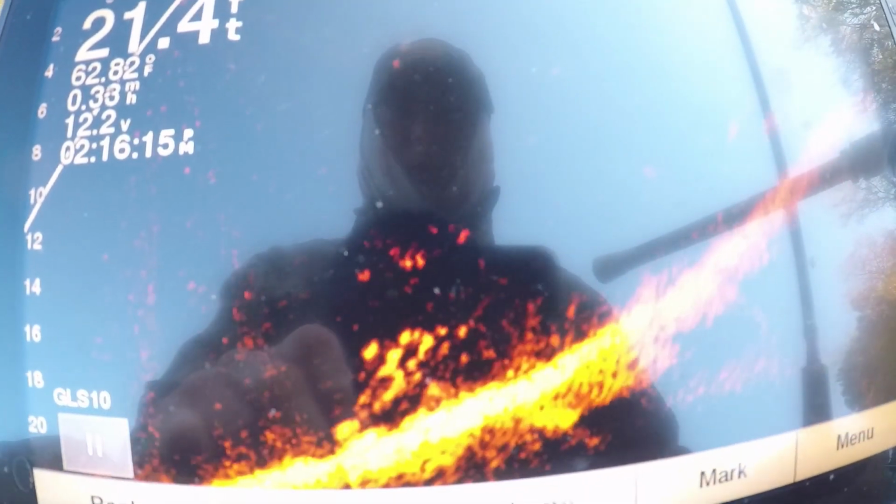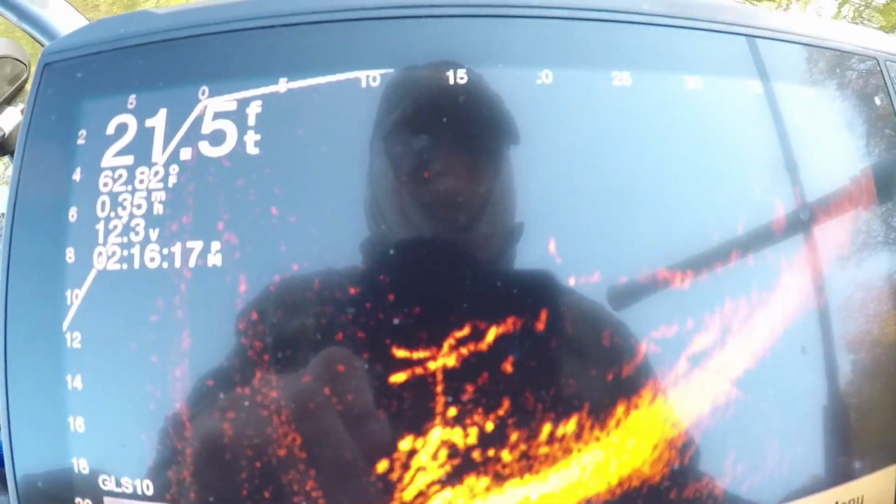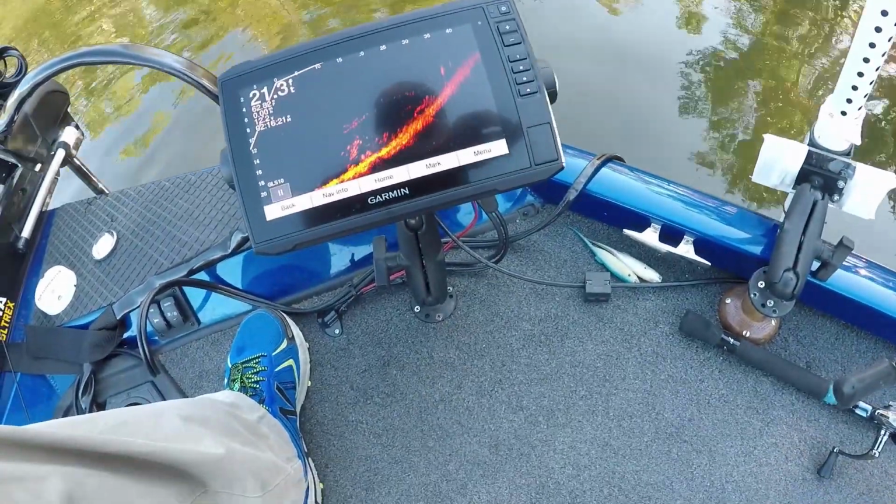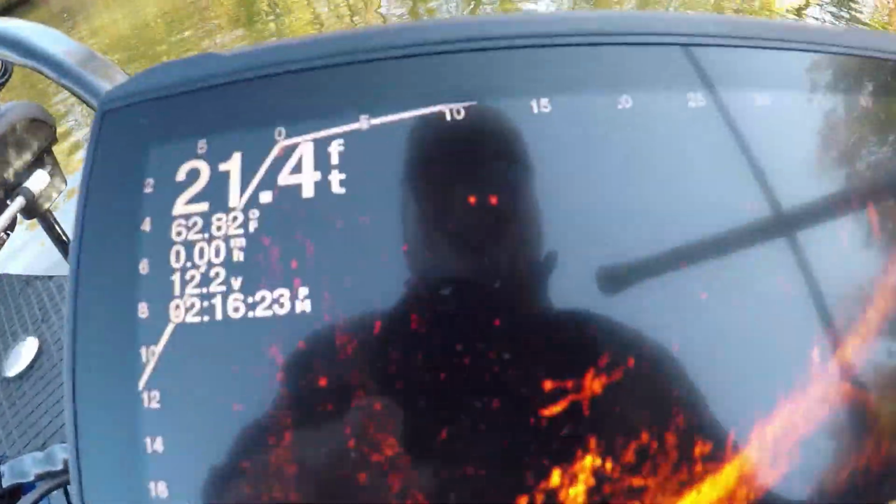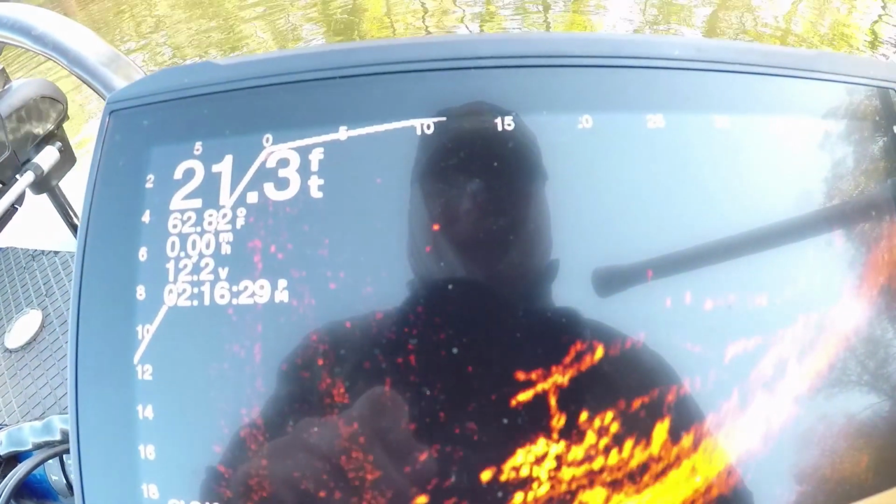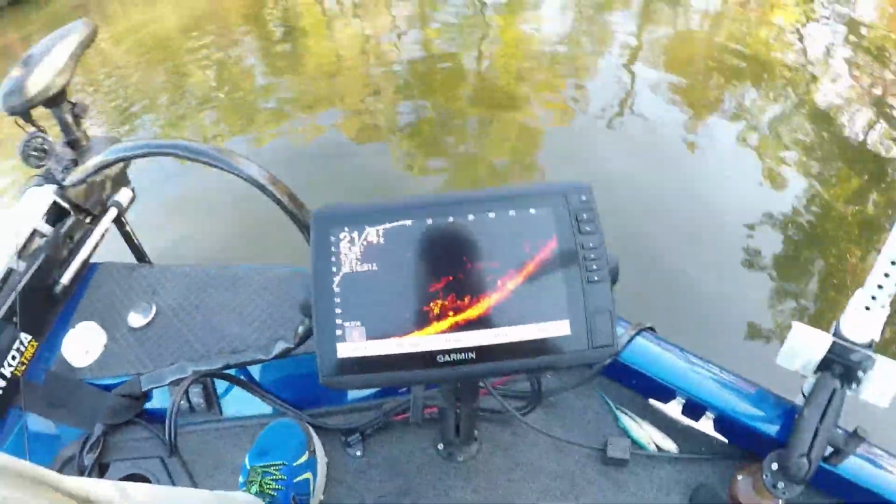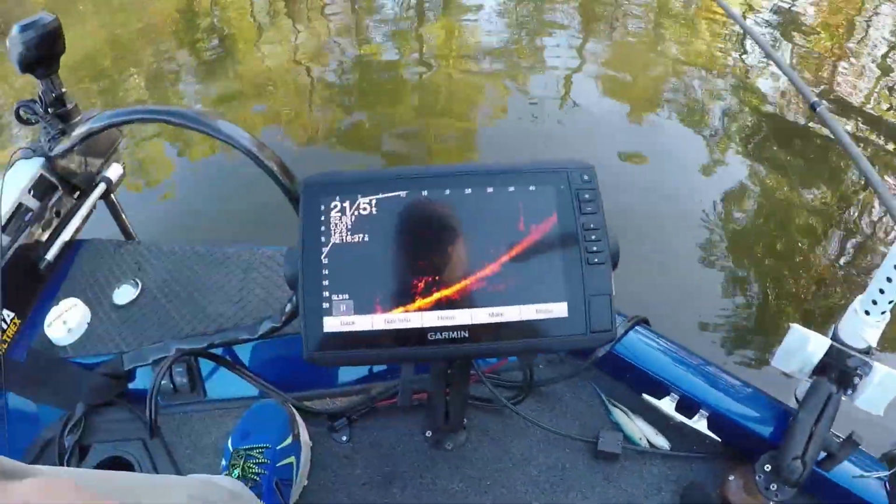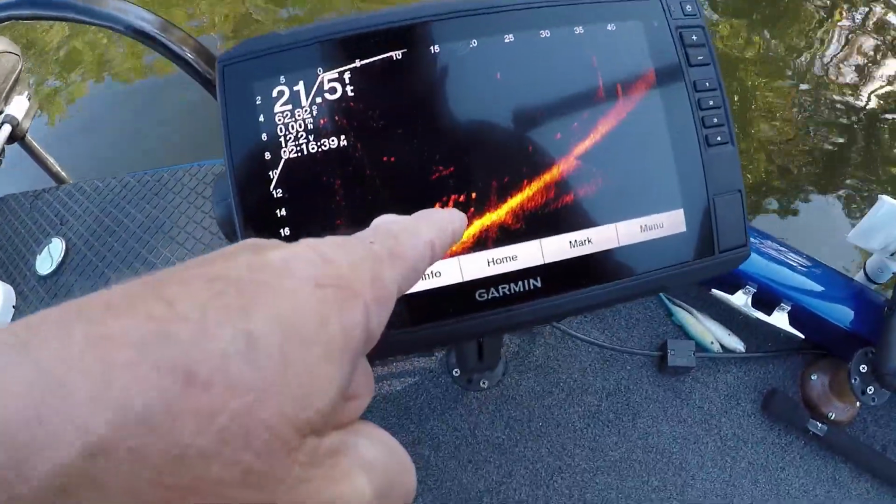Alright, see that up and down movement? One of them is my split shot. One of them is my weight. Alright, my boat just moved. Sorry. Let me find it again. Here it is. There's 2 bright spots right here together. See them? Like 2 eyes. Now the one that's falling first is my split shot. Another one's the minnow. Now, the reason I'm showing that to you is that the LiveScope can help you even with live bait. These are the fish right here.